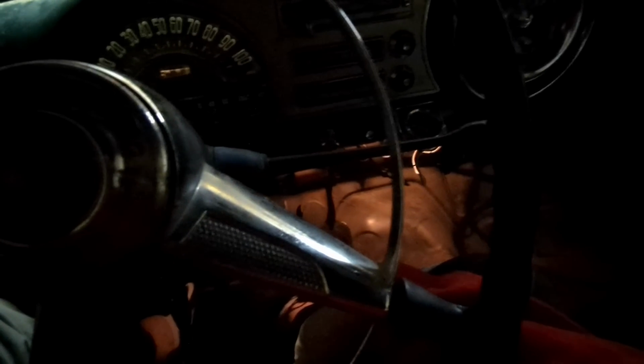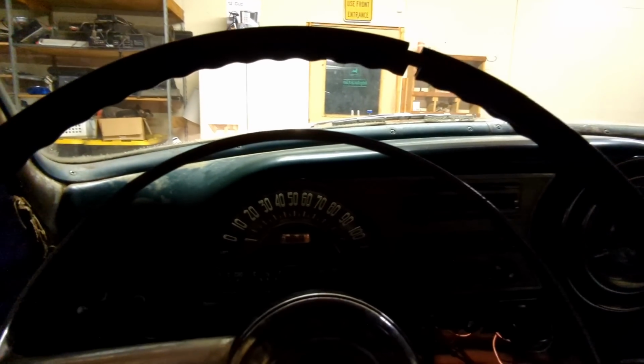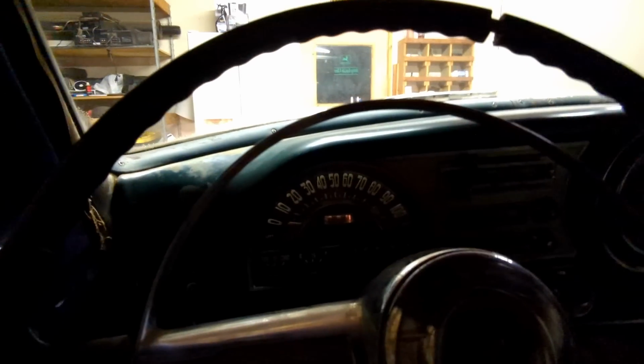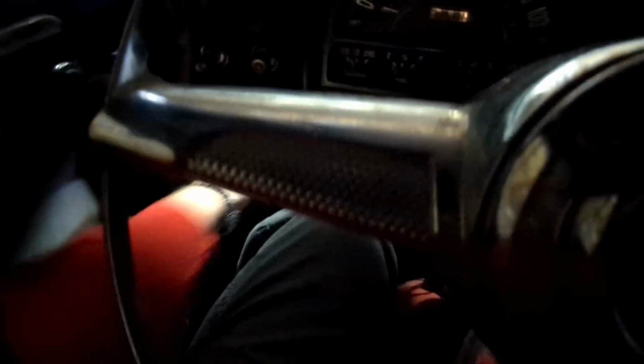I've learned if I tap, tap, tap, that right there, see? If I feather it, I'm learning more about this car as I drive it. All right, bet you she goes into gear now with no problems. Oh, come on. There we go. All right, let's back her out.